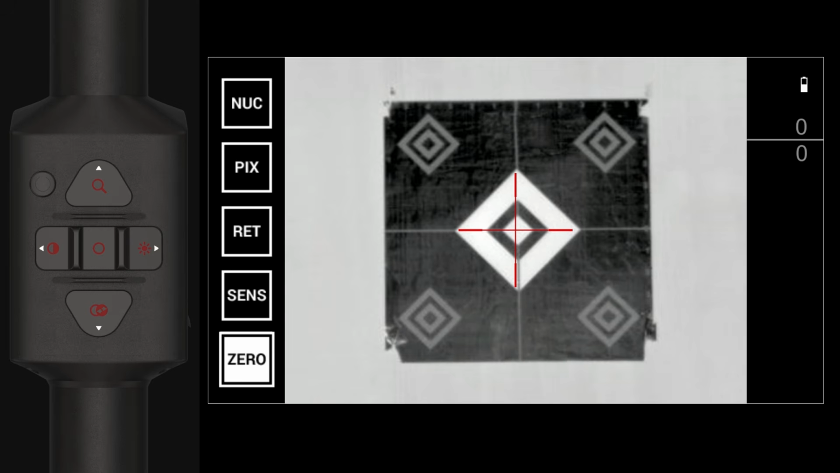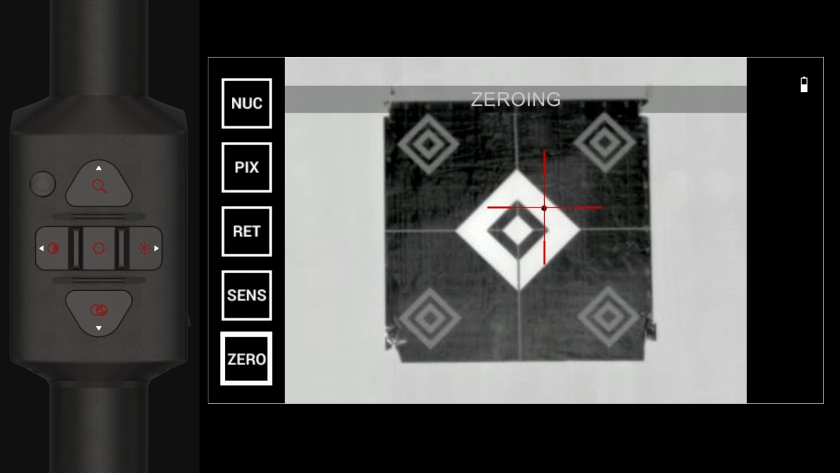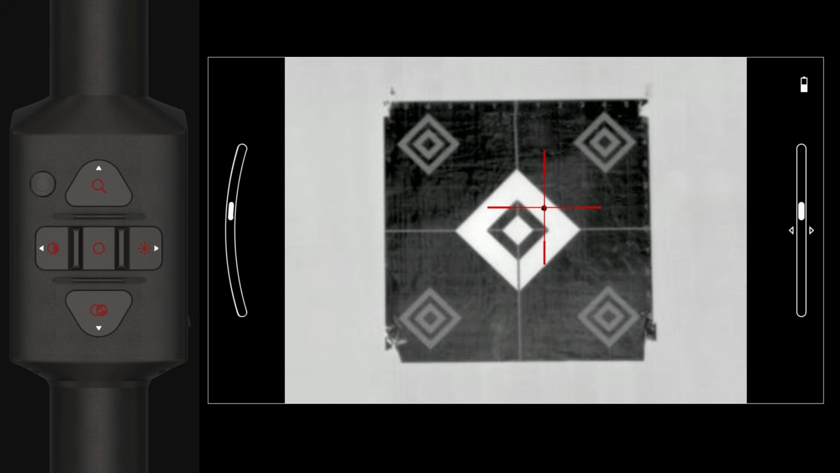While keeping the gun as steady as possible, fire a round. Using the keypad, move the red reticle to the point of impact while keeping the black reticle on the original point of aim at which you fired the shot. Once you have placed the center of the red reticle on the point of impact, press the OK button to save the zero. If you feel confident that you have the best possible zero, a long press of the OK will exit the menu and return to the home screen.